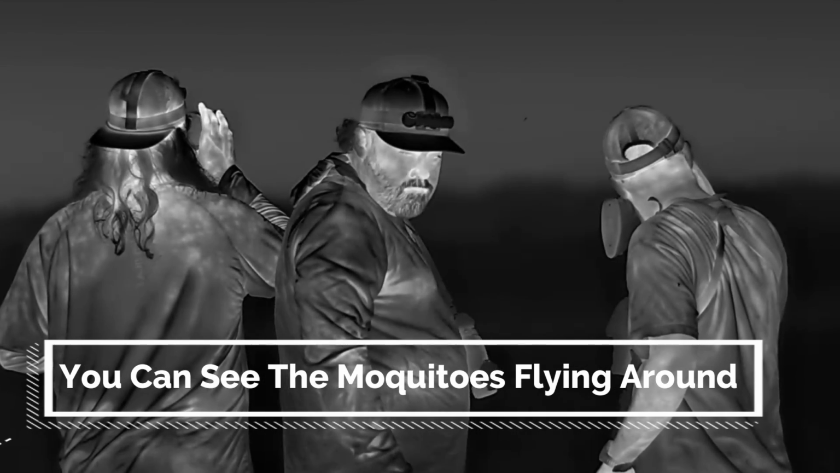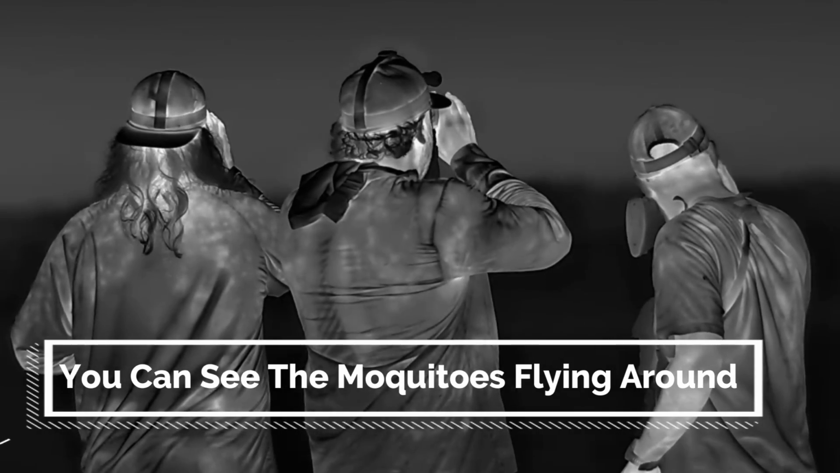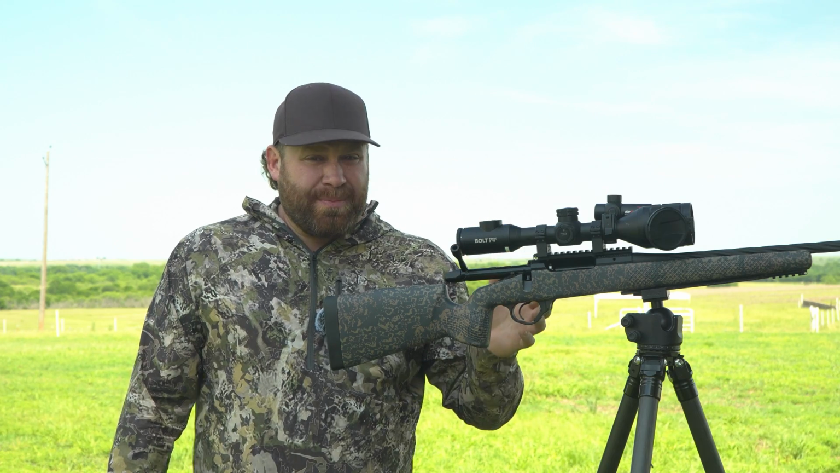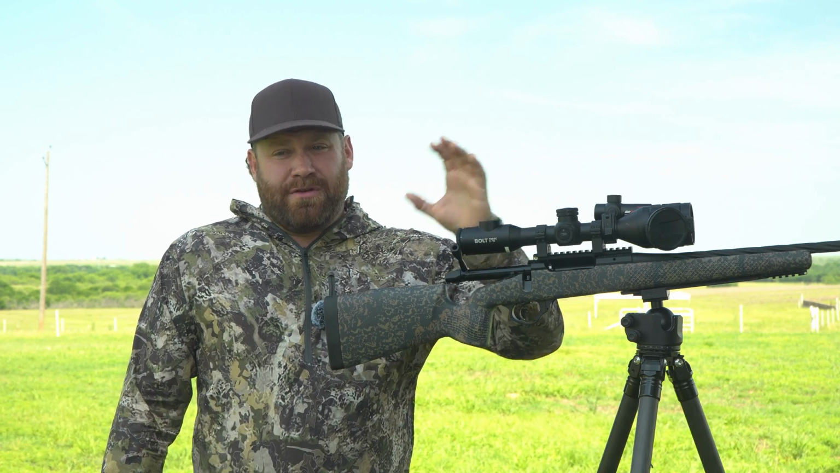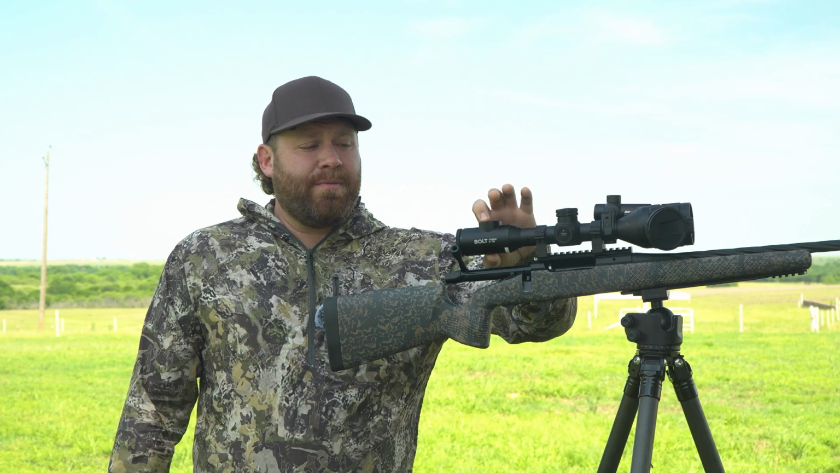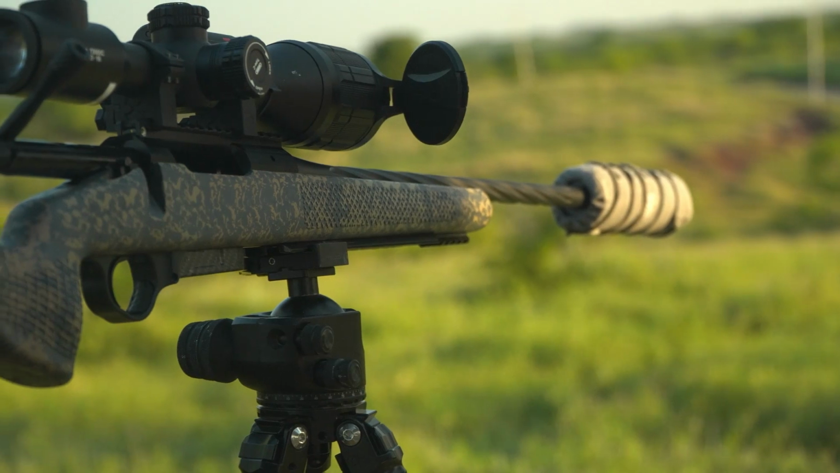It does have picture-in-picture. It has 128 gigabytes of storage space, so you can just sit and film and film and film. It shows you when it's recording. You long press the record button. I found the menus to be relatively easy to use.